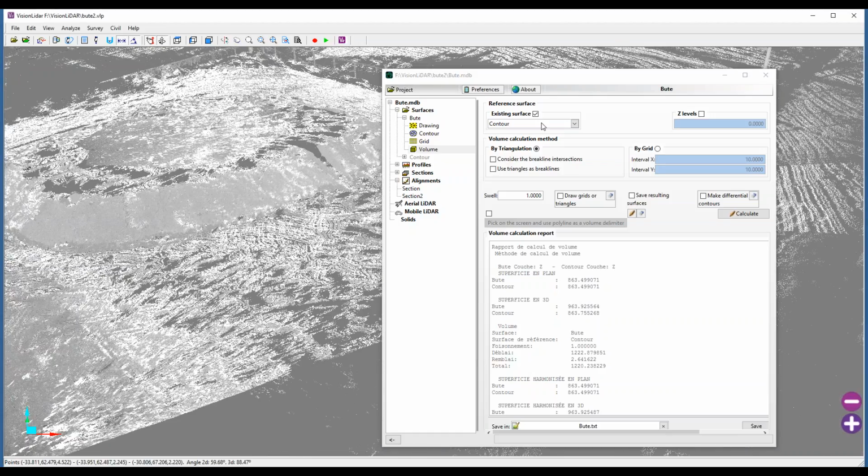So I actually just want to calculate the volume of my stockpile. But you can also compare two surfaces together. Actually, if you have two surfaces that have a difference between them, you can even create a surface between those two surfaces. And also, you can calculate according to a given Z level as well. So there are different calculation methods. So by triangulation or by grid.